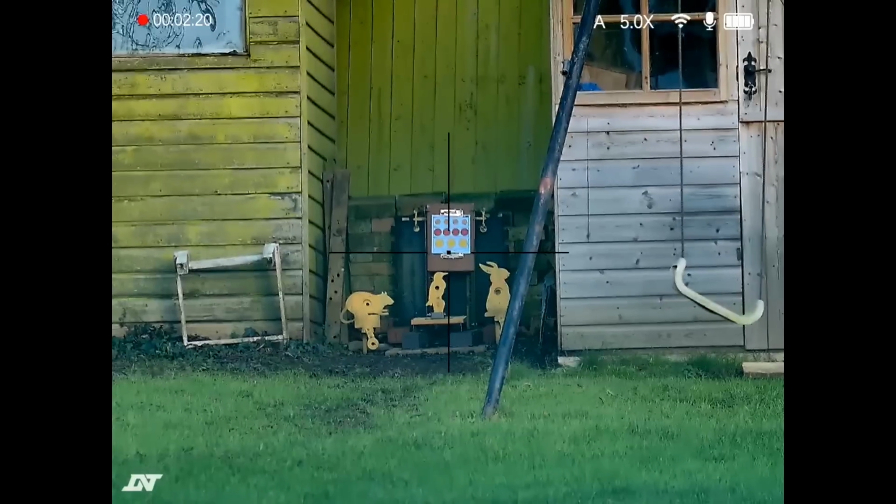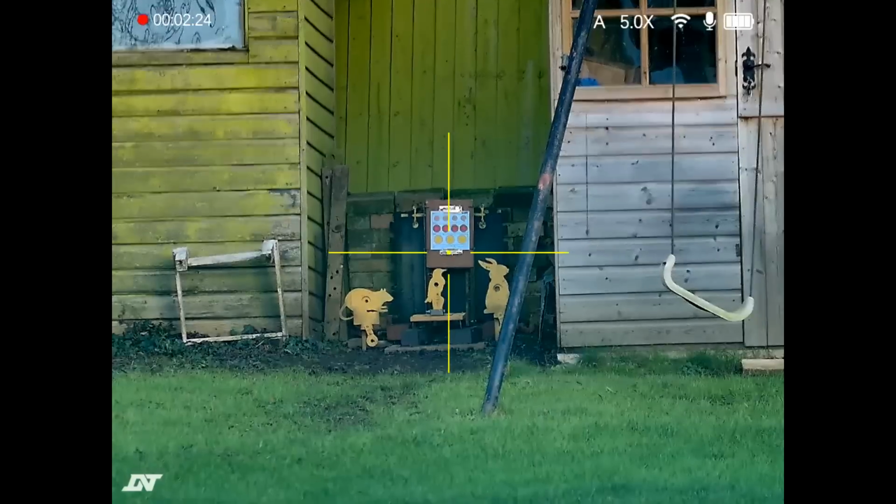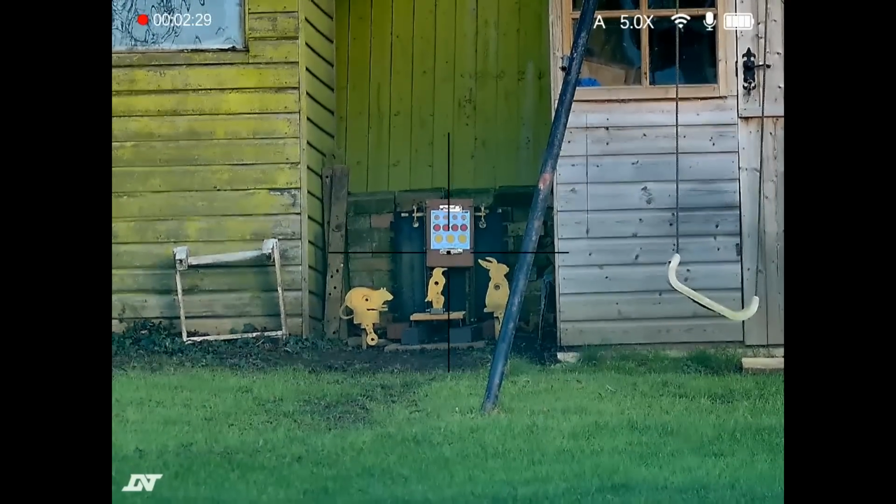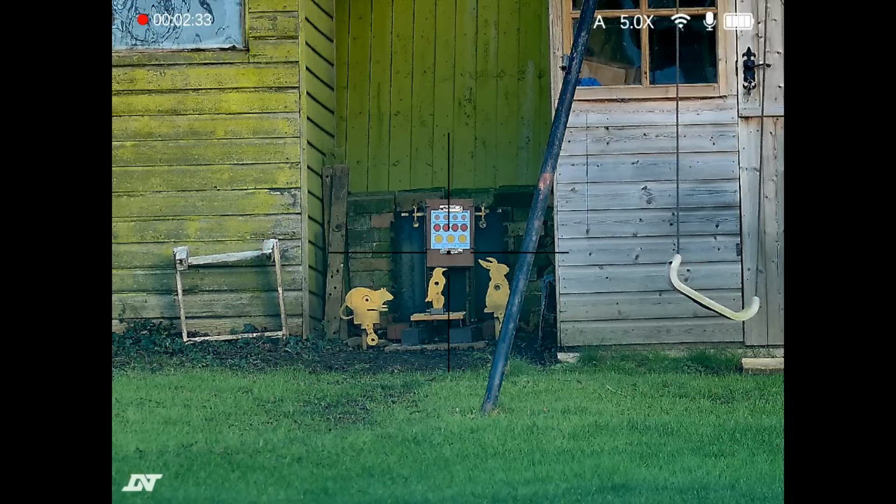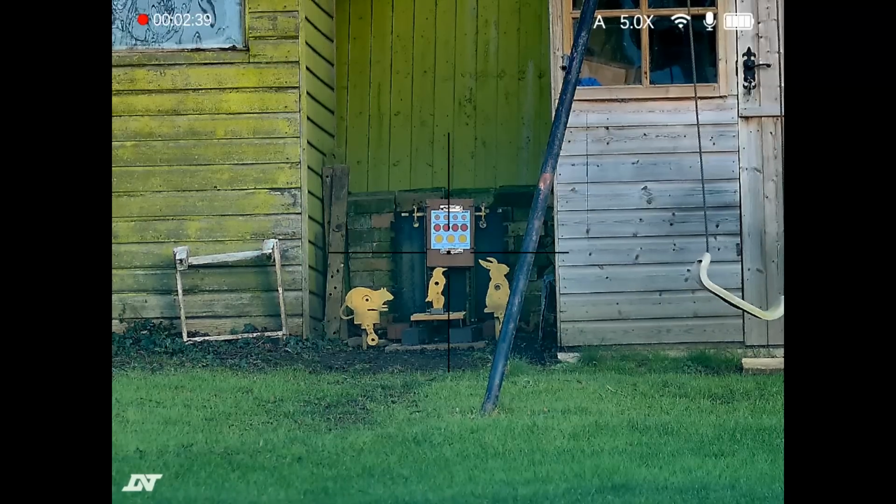Now the top button, quick press of the top, goes through the colours of the reticle. So you see there yellow, green, red. So that's quite a nice feature because you can adjust the reticle colour on the fly so that it stands out. You know, you can pick a colour that stands out well against your background while you're shooting.